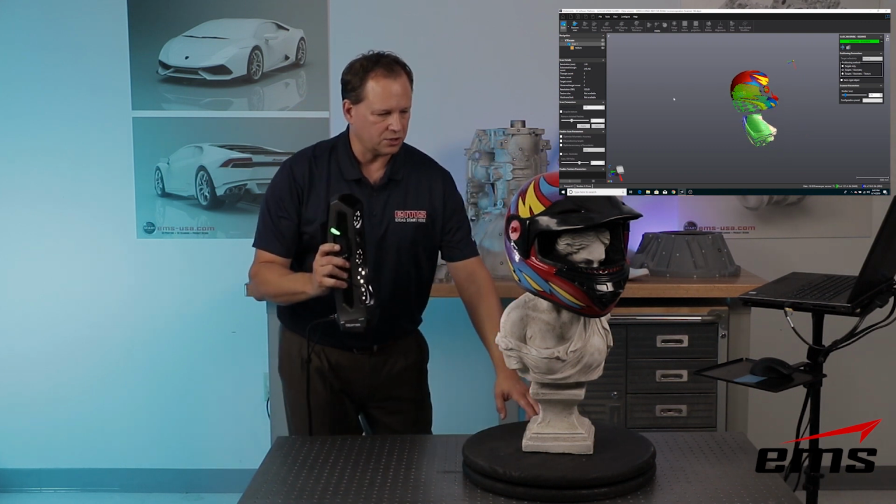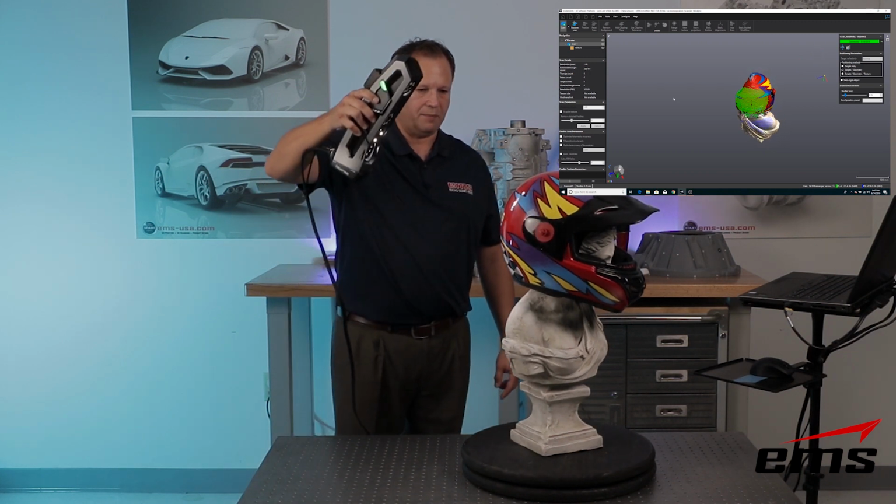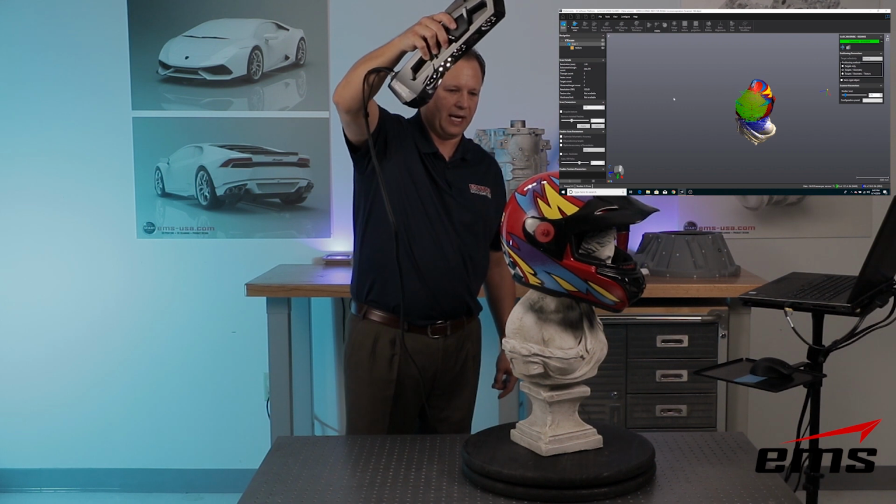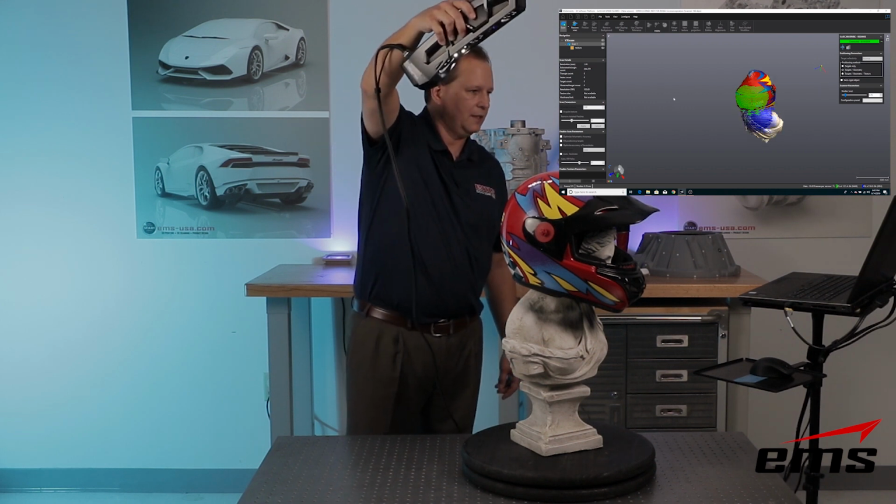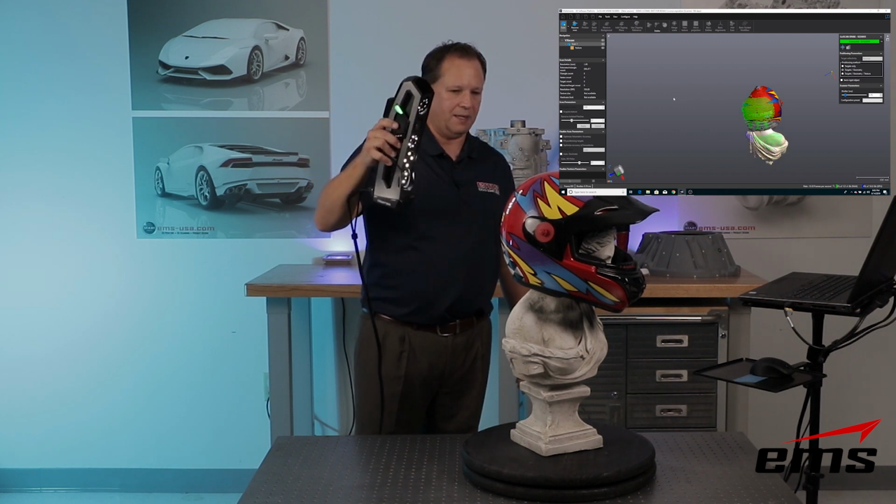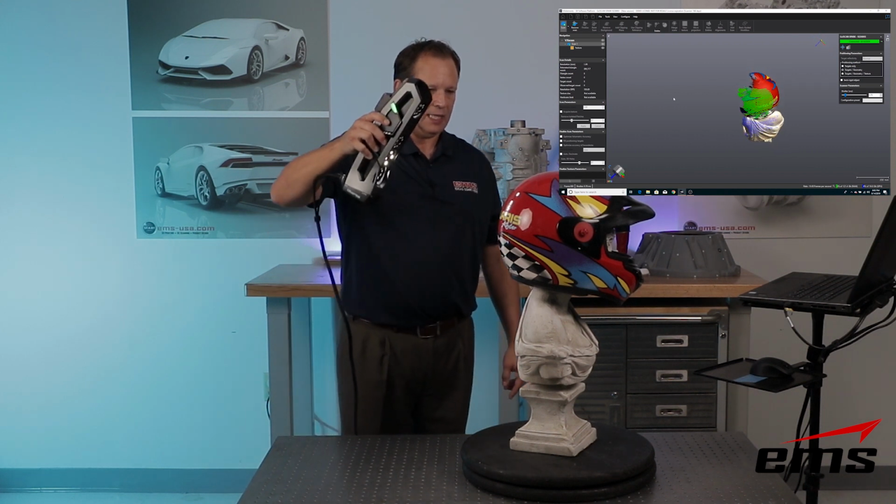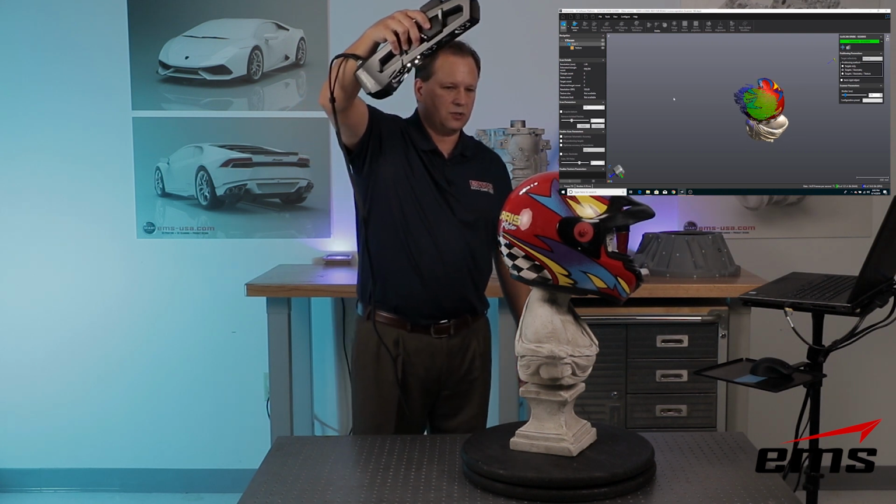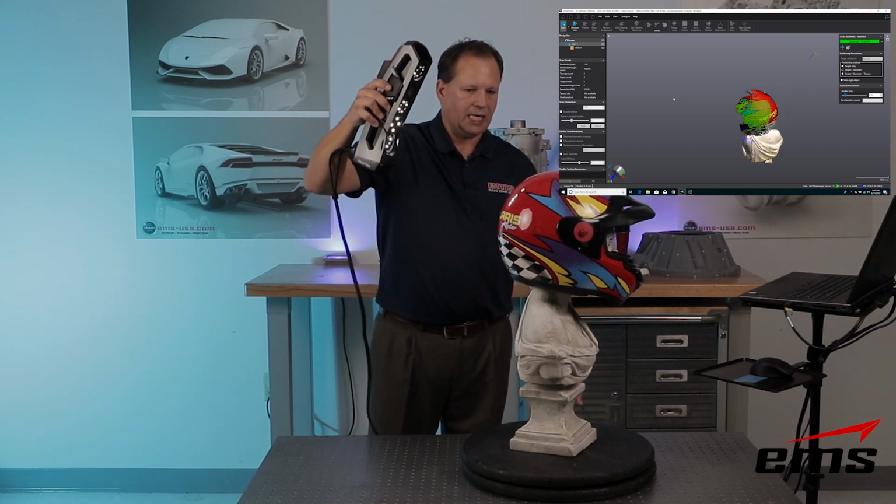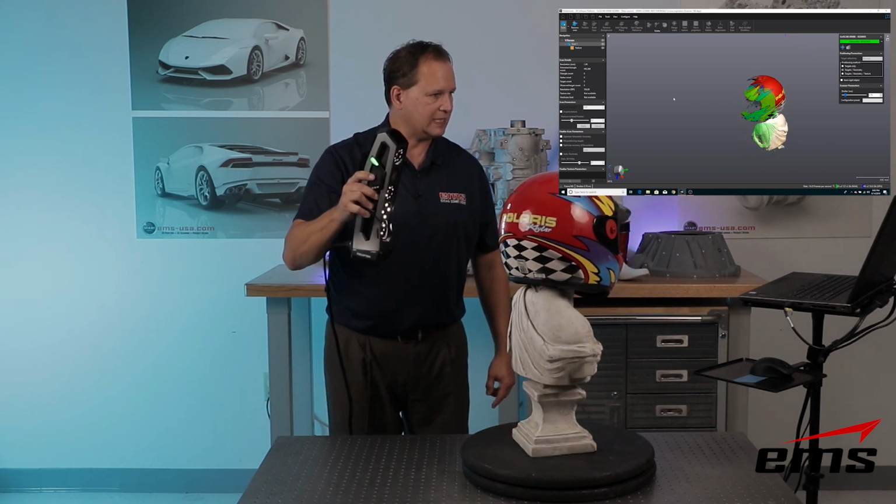So we're going to start and just see what we can get, but you're going to notice areas, like on the back of this helmet where we've got a black and white checkerboard. It picks up the white checkers just fine, but is not picking up the black. And you can see here, we have to go a little slower as we get color. And also it's going to struggle a little bit because of the shape of this. It's much smoother than just the statue by itself.